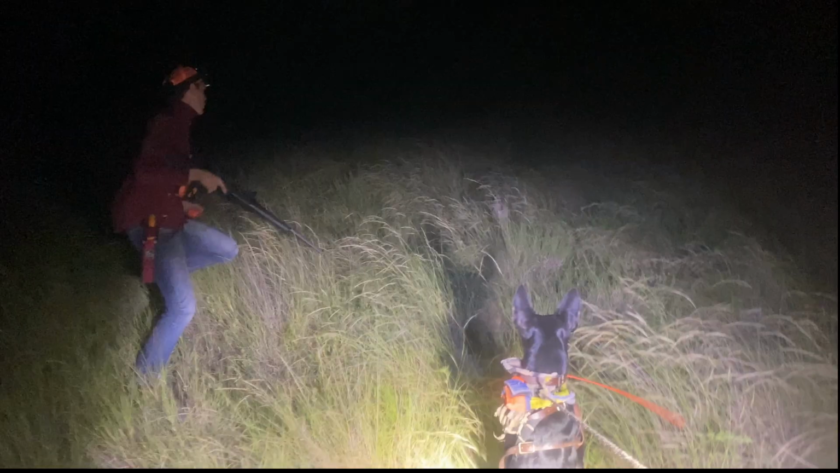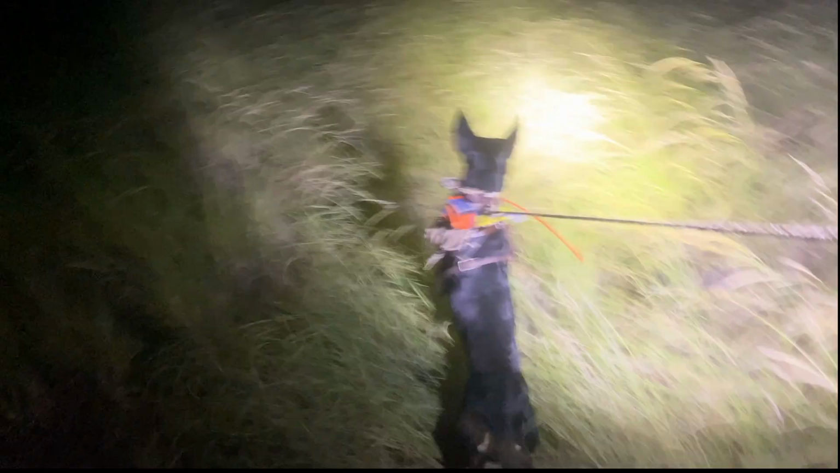Chaz could pull the trigger and shoot it. I could let Jack go. He would have grabbed it, but the purpose was to try and get Kylo to catch the pig. And while Kylo didn't, this is what's really important. Every single time you take your dogs out, they learn. They grow, they develop. Every single hunt you do, you grow, you learn, you develop.